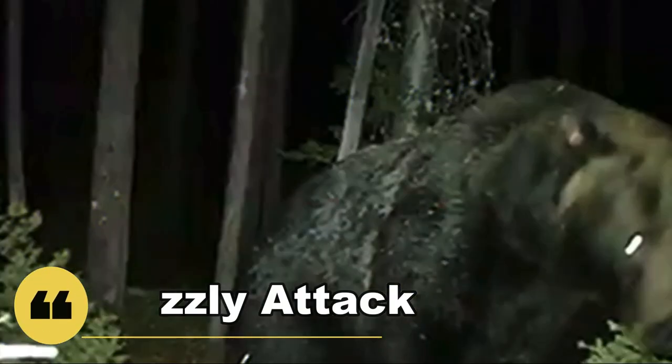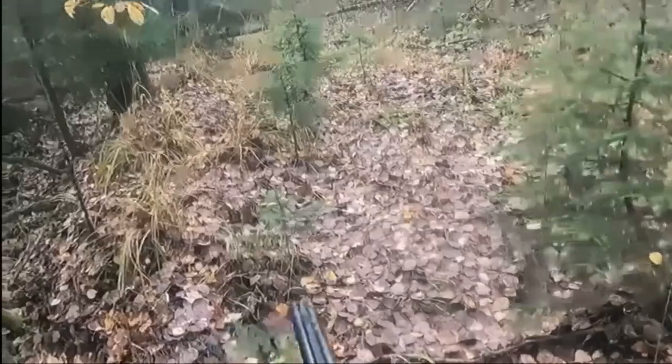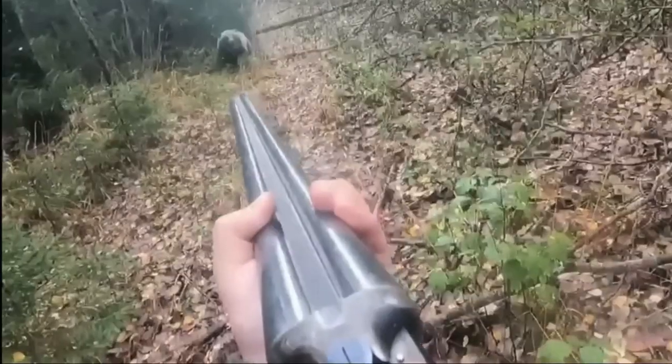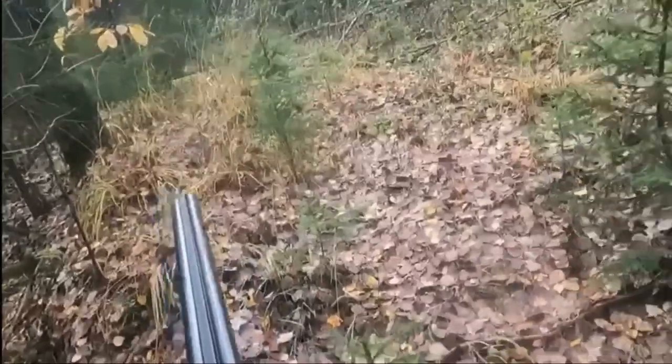Grizzly attack. Although there is nothing paranormal about this video, it could still be terrifying. A grizzly bear is captured on trail camera, and for some reason, he doesn't seem to enjoy being the center of attention. I am certain if we were ever attacked by a grizzly, this would be the last thing we would see, and I am sure this is what was going on in the thoughts of this hunter in his run-in with a grizzly.